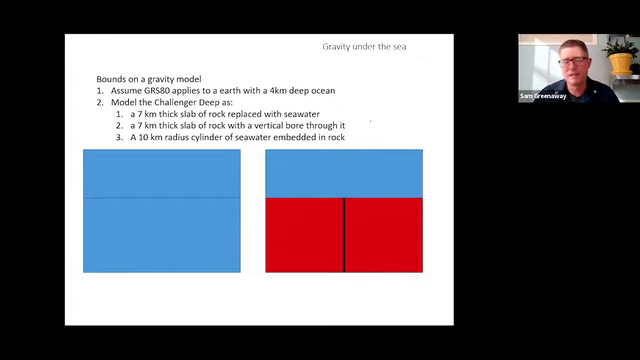And the second bounding case is if we imagine going down to the seabed at 4,000 meters and then just drilling a hole straight through that rock. So it's got to be somewhere in between those two. We also modeled a cylinder. Why these things is you can analytically calculate the gravity effect.